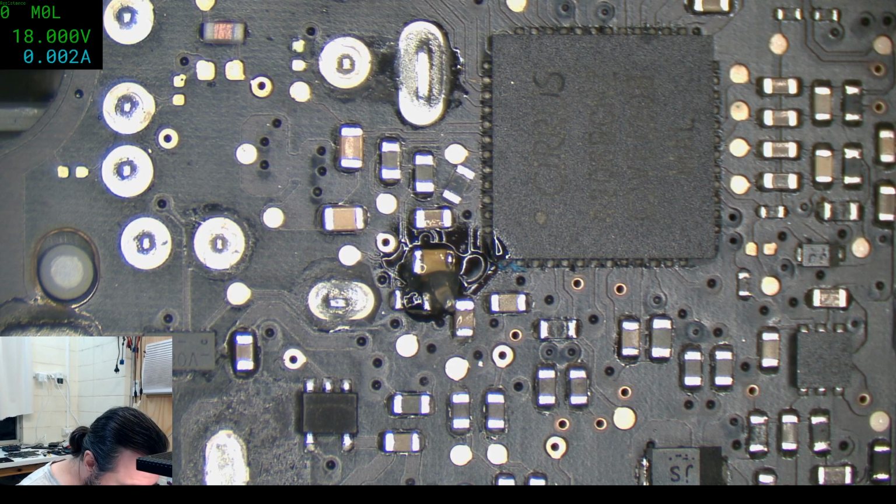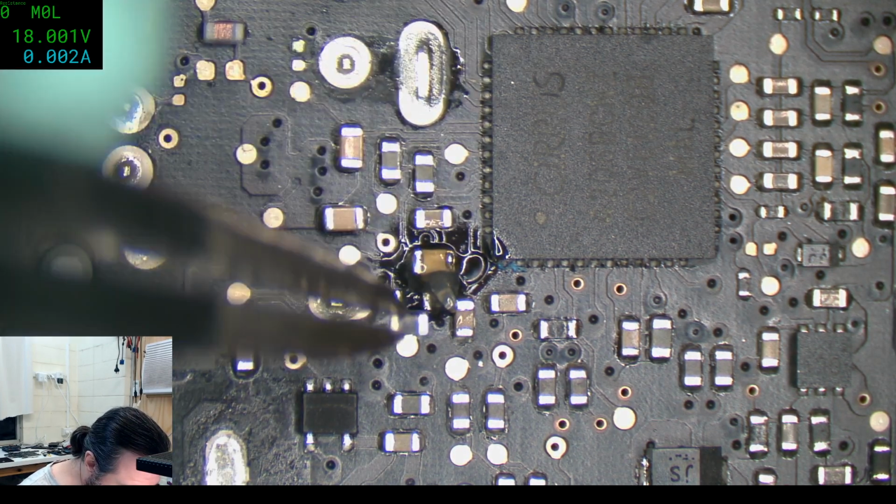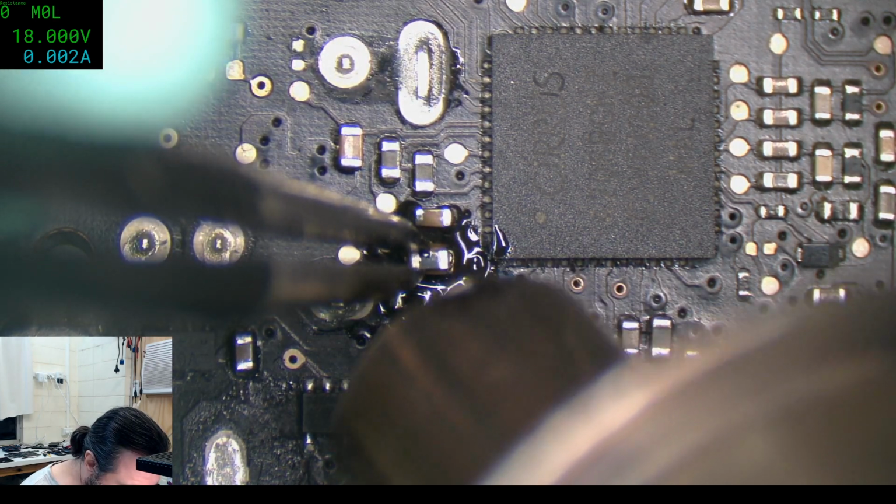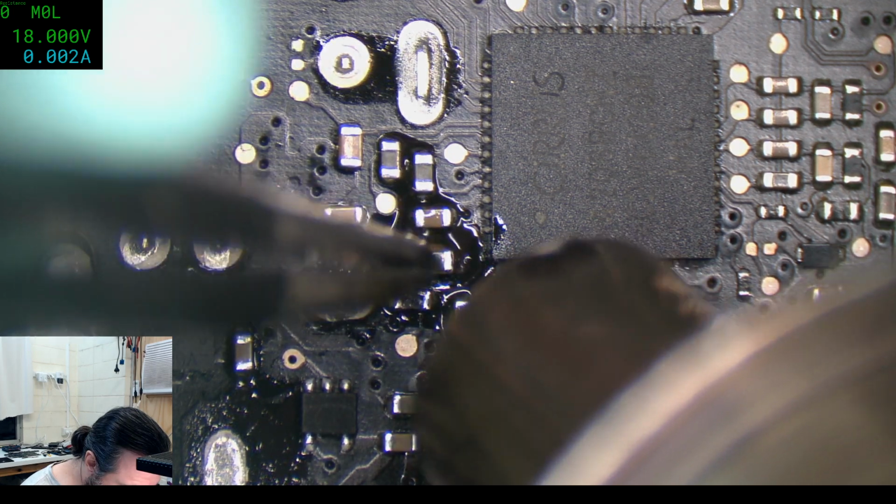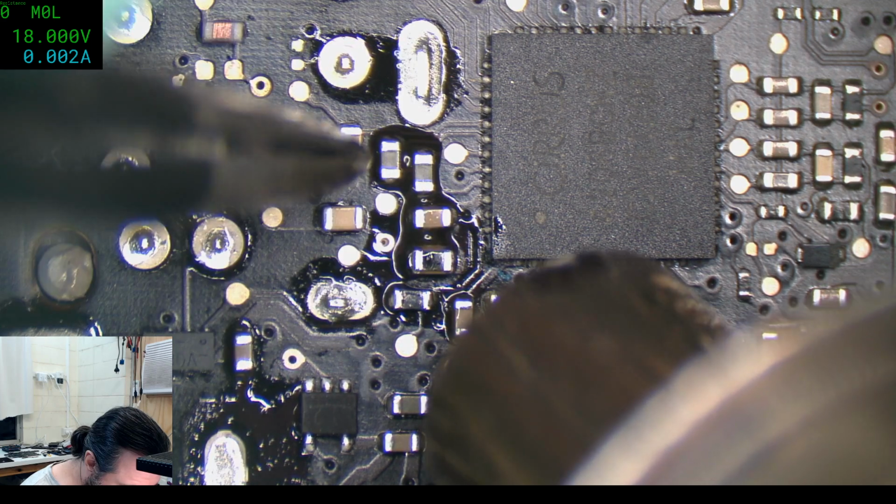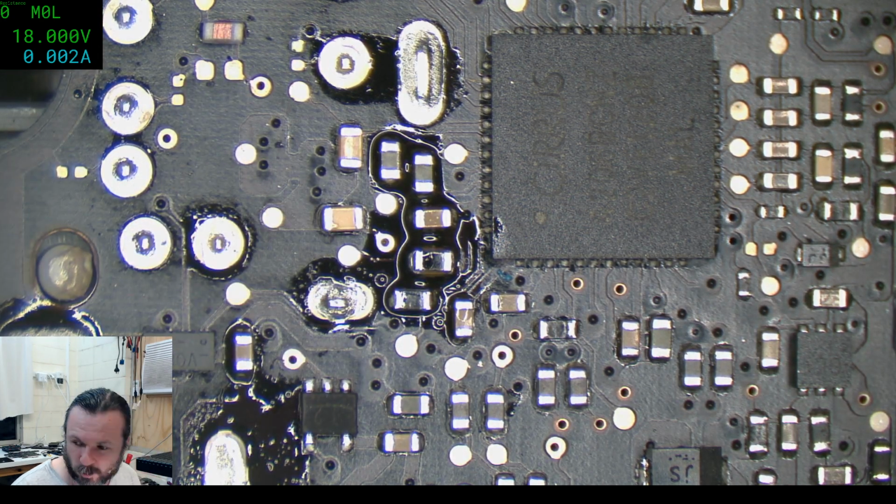Yeah, so I'm not trying to do a perfect short because I do want about 2 or 3 ohms, which should generate a good couple of watts of heat. It's either that cap or one of them around here. Not that one.